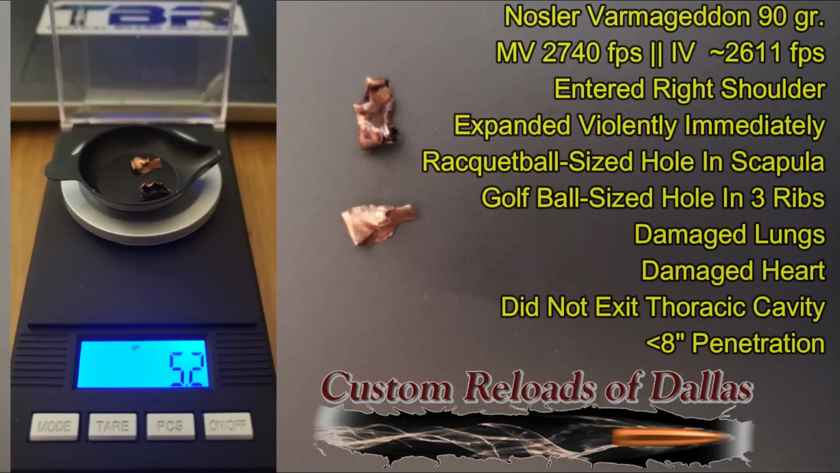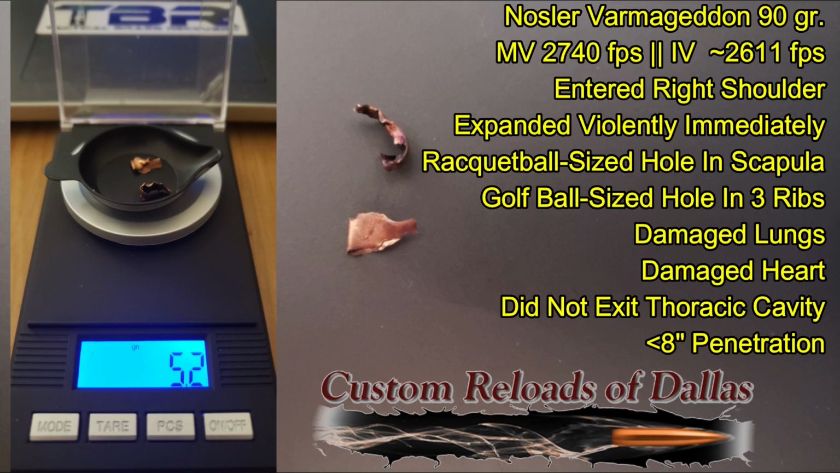Despite extensive searching with a metal detector, I was only able to recover 2 fragments, totaling 5.2 grains of the original 90 grain bullet. What's important to note is that it entered the chest cavity and expanded immediately and violently, apparently breaking into multiple fragments, going through both the scapula and ribs, and then damaging organs inside the chest cavity, at which point the fragments lost momentum and did not exit the chest cavity.